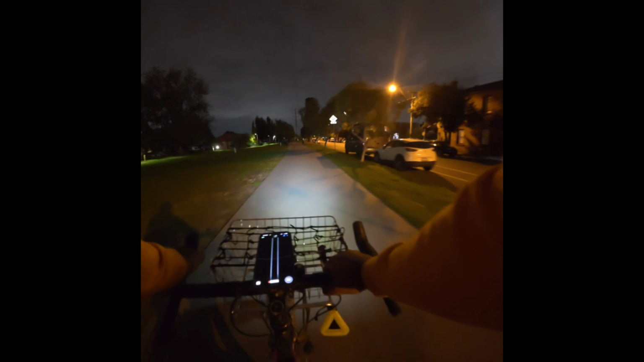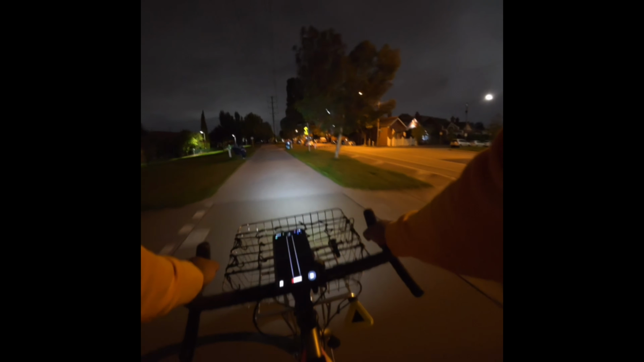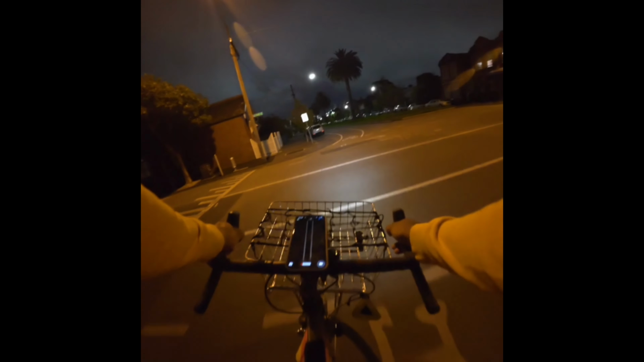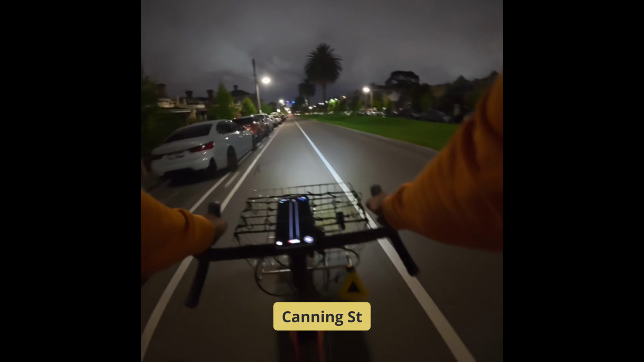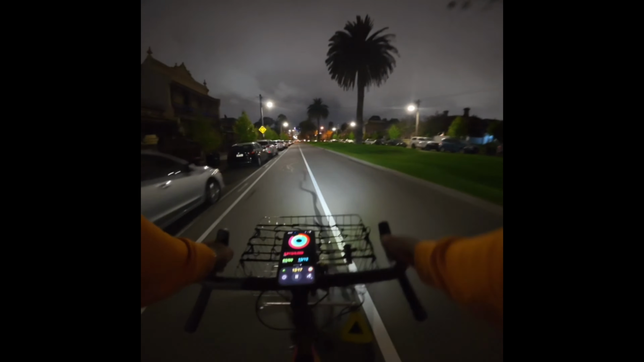I'm pretty conscious not to blind people. You'll notice earlier I turned off strobe on my little light that's mounted to my front basket. It's a Wald 139 basket, and I put it on a solid light. I think that's what most people should do. Having strobe at night isn't really a good thing, because there are a lot of people out there that have sensitivity to lights. So I've just turned onto Canning Street now.